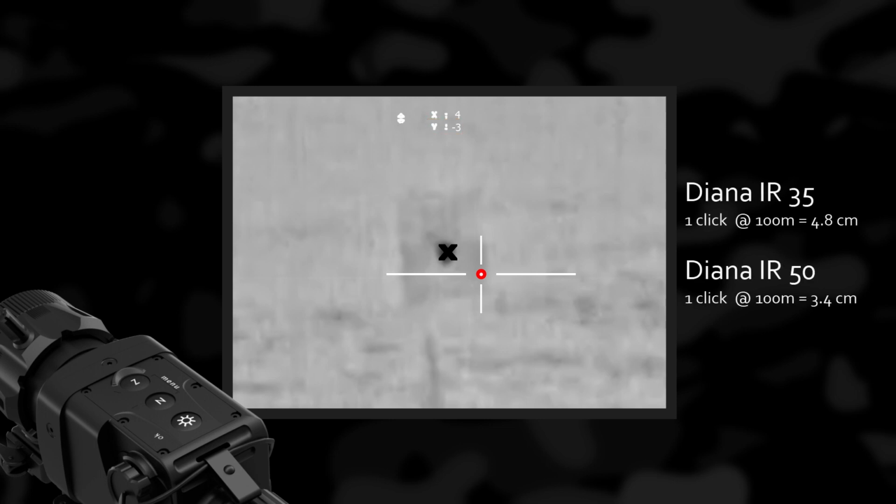A single step click of the reticle equals 4.8 centimeters on 100 meters with a Diana IR 35. A single step click of the reticle equals 3.4 centimeters on 100 meters with a Diana IR 50.